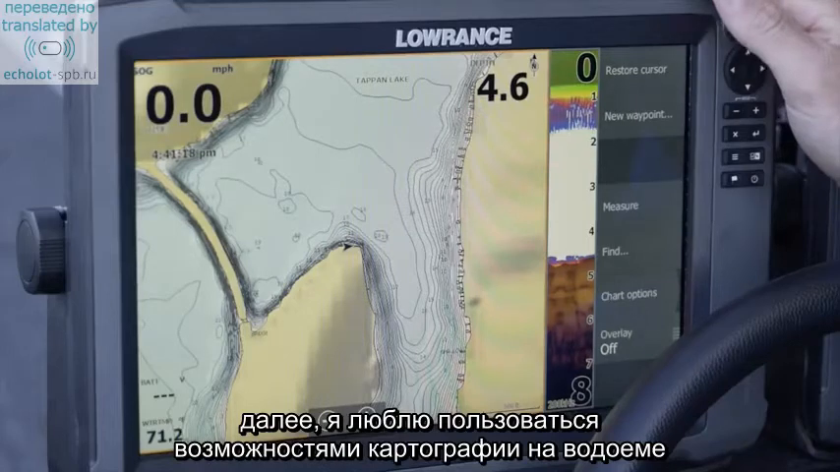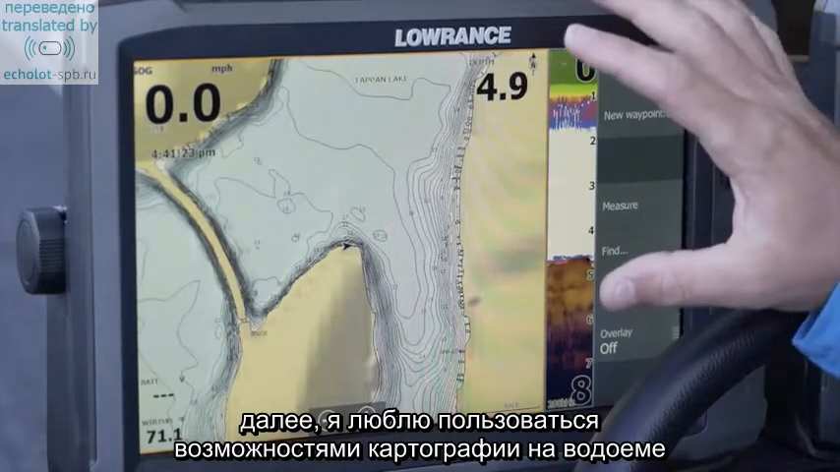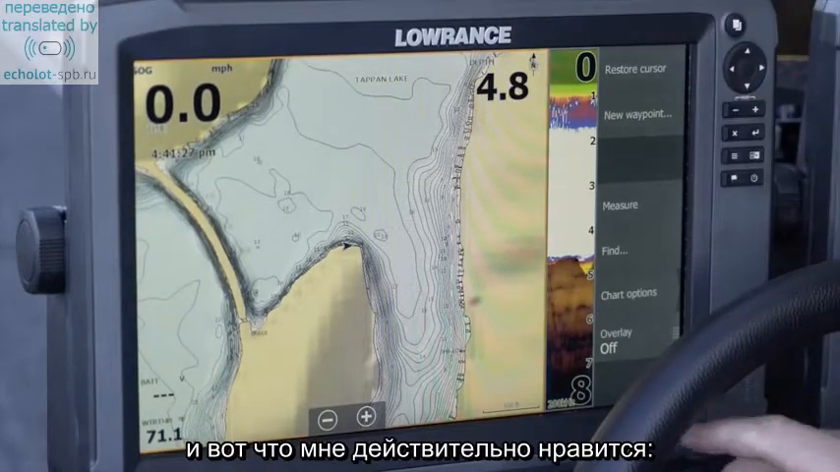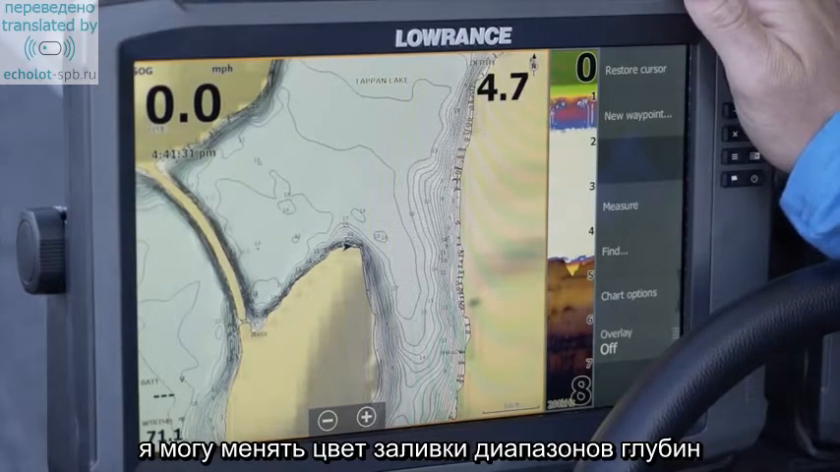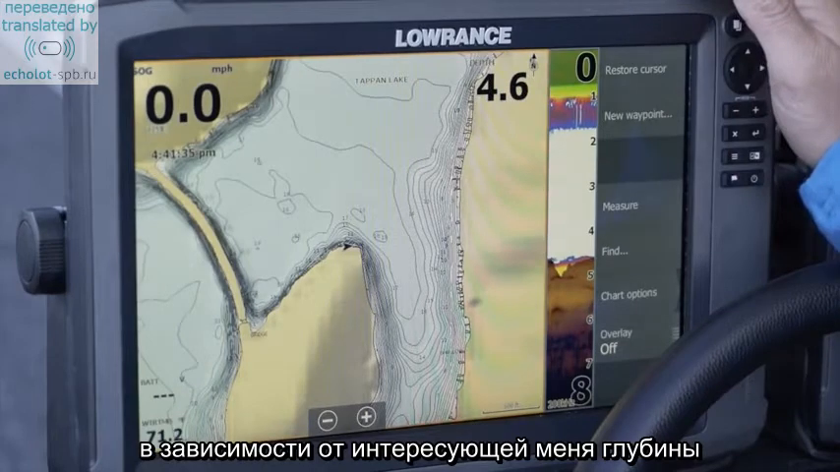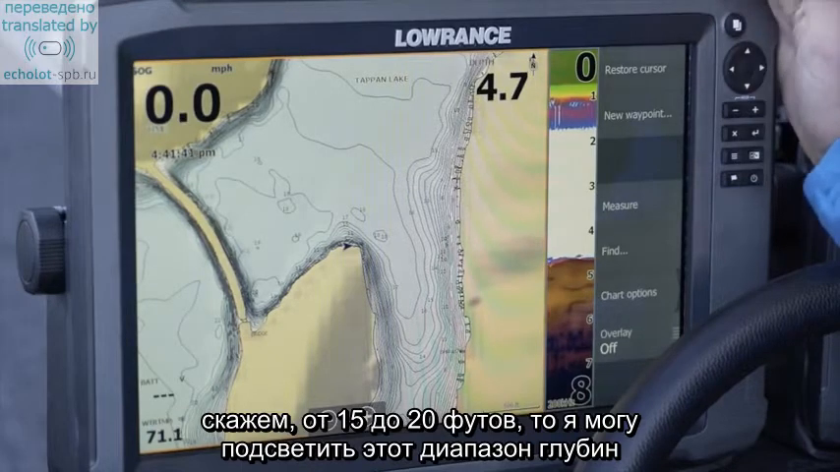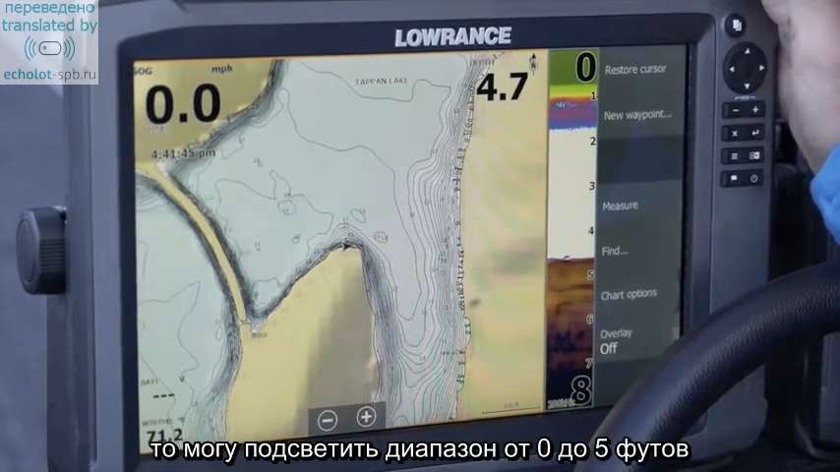I like to use a couple different mapping options on any lake that I go to. So right now I have the Navionics chip in my unit. And one thing I really like about that is I'm able to change the colors of the contours around the lake depending on what depth I want to really look at. If I'm looking for more of a deep water bite, say I'm fishing that 15 to 20 foot range, I can highlight 15 to 20 foot of water. If I'm primarily fishing a shallow tournament, I can highlight 5 foot and less.